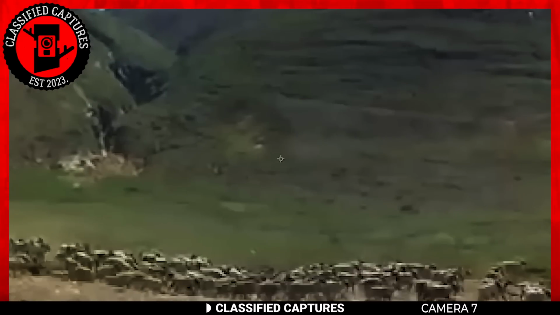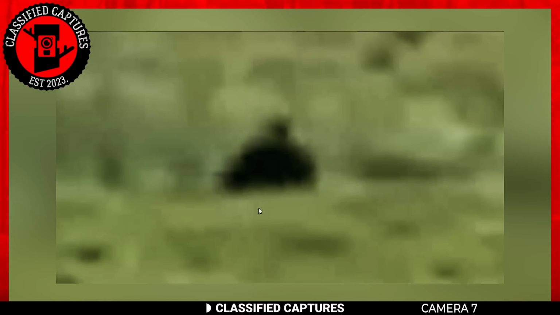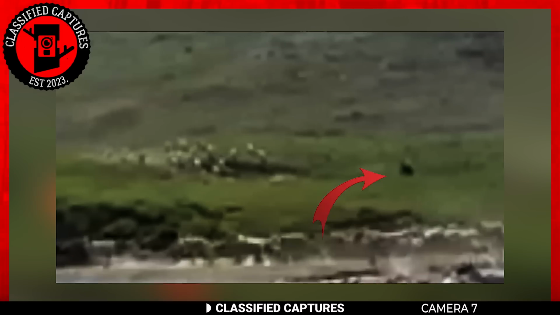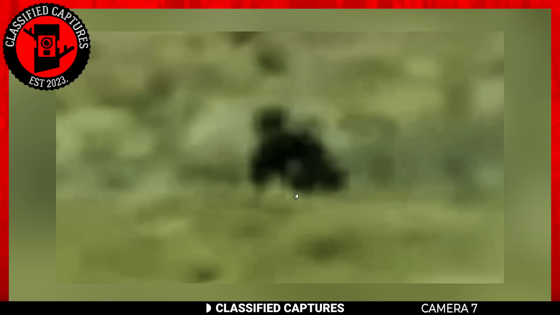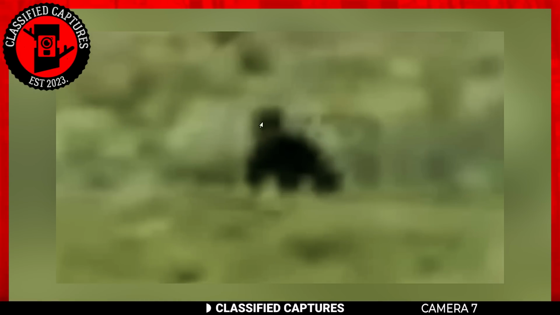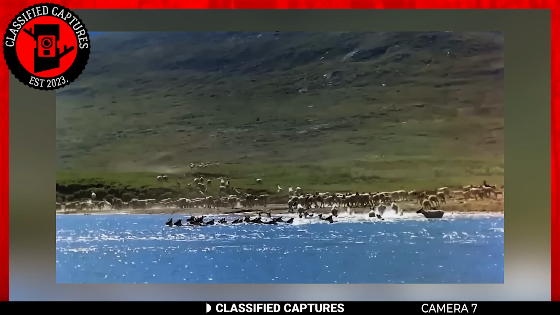If all you noticed in this footage was the caribou running, I wouldn't blame you. The owner of this particular footage had possessed it for a staggering 16 years without realizing there was something peculiar lurking within. It wasn't until he uploaded the video online that the paranormal community identified something the man himself hadn't noticed. Upon closer examination of the footage, you'll notice a dark, shadowy figure trailing behind the caribou.